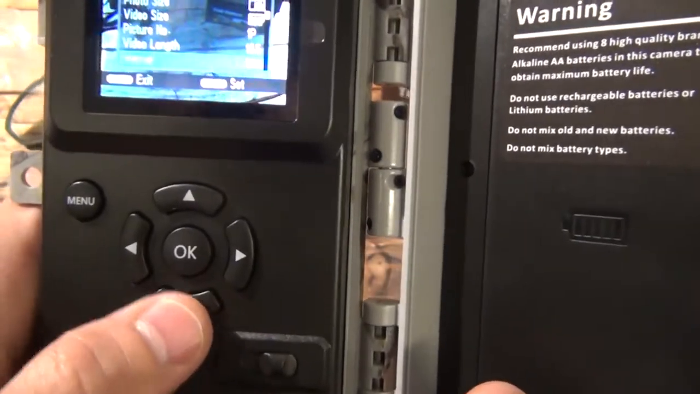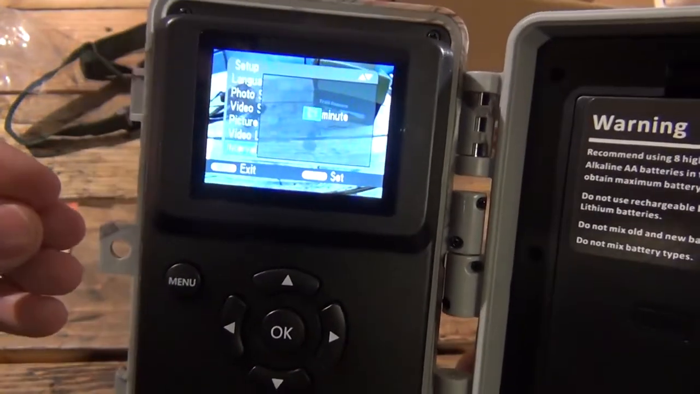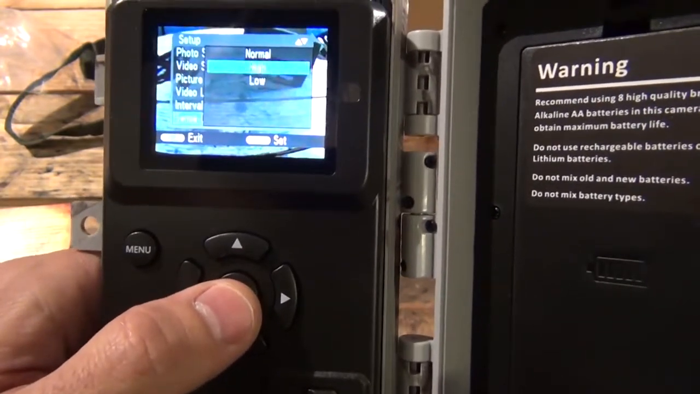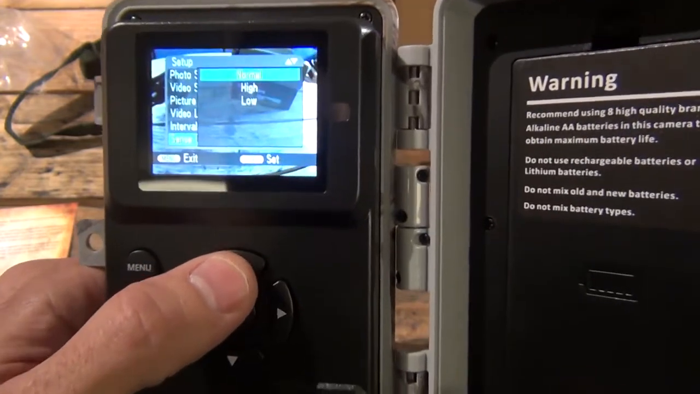And then let's keep going down. Interval. Interval is the amount of time between activity. So we'll leave that at 1 minute. Sensitivity level, high, low, or normal. We'll just go to normal.